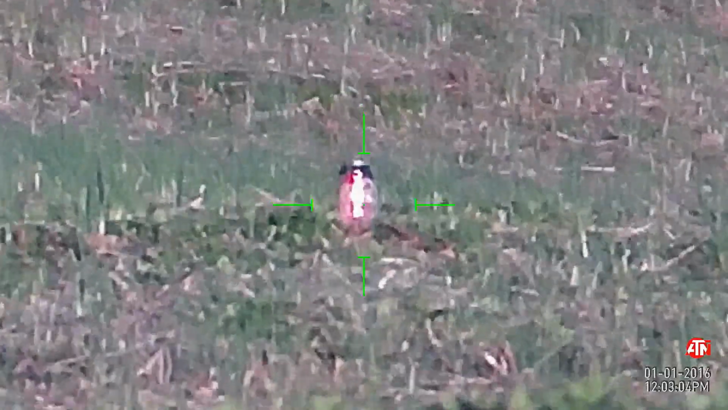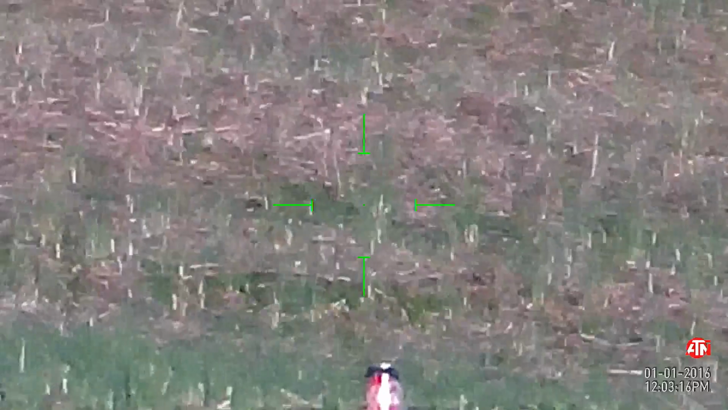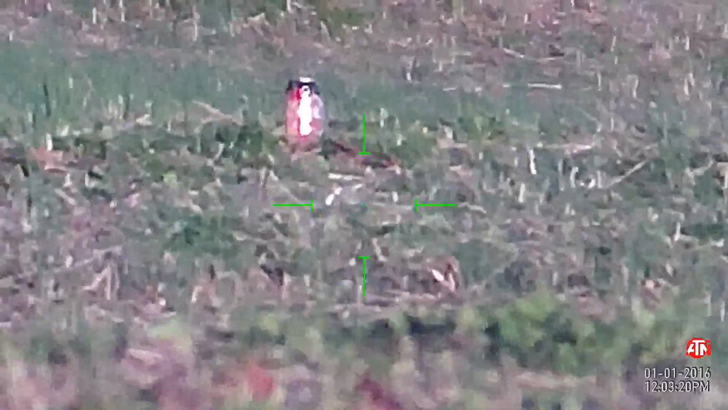I'm going to take my eyes away from the scope just for a second. Look around, make sure there's nobody walking. I am shooting in an embankment here. I'm going to show you guys that. See that big high hill there? So, alright, test shot. Here we go.